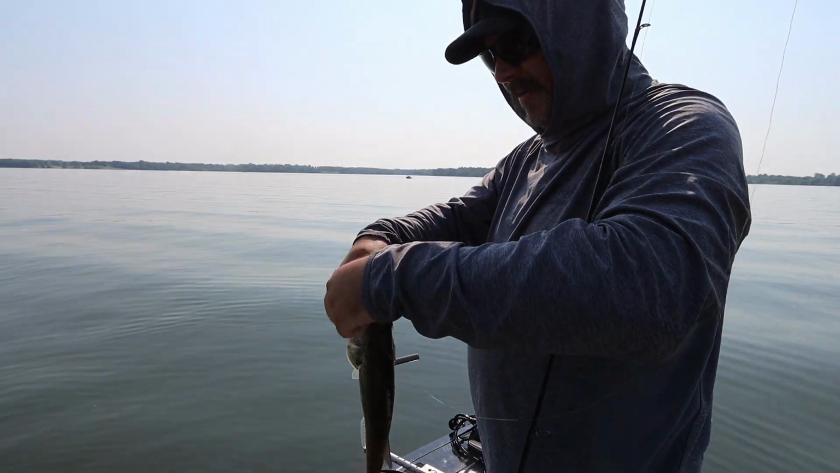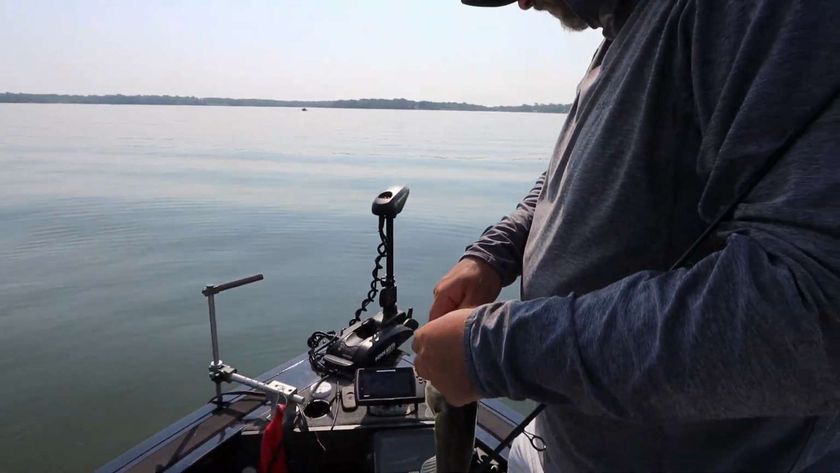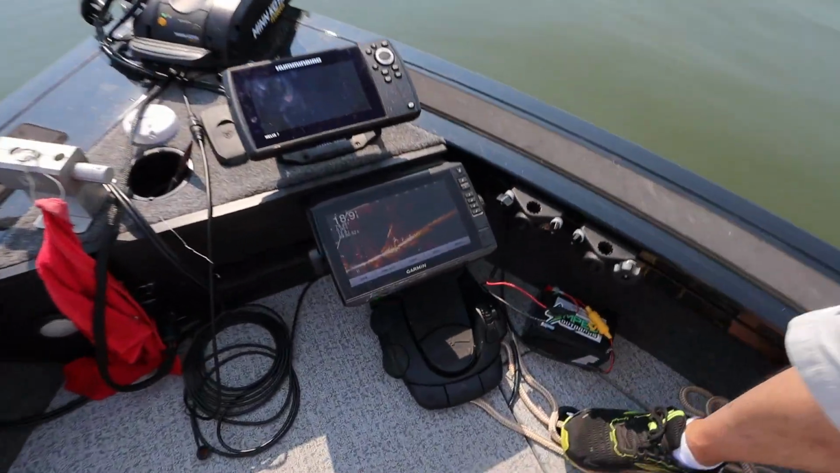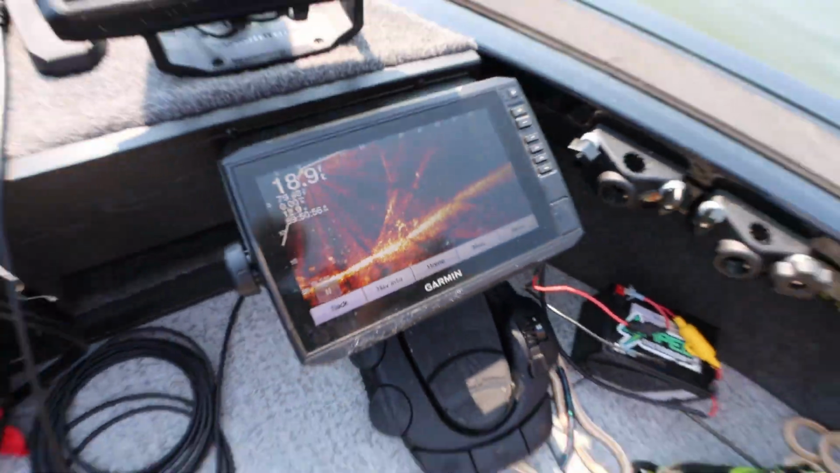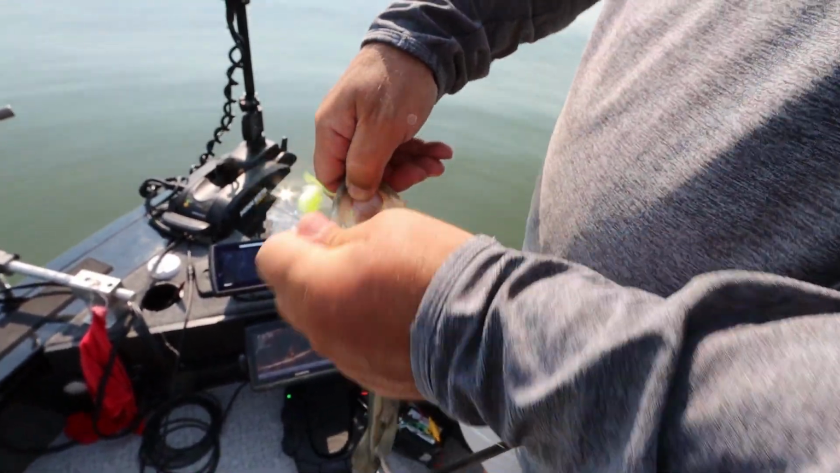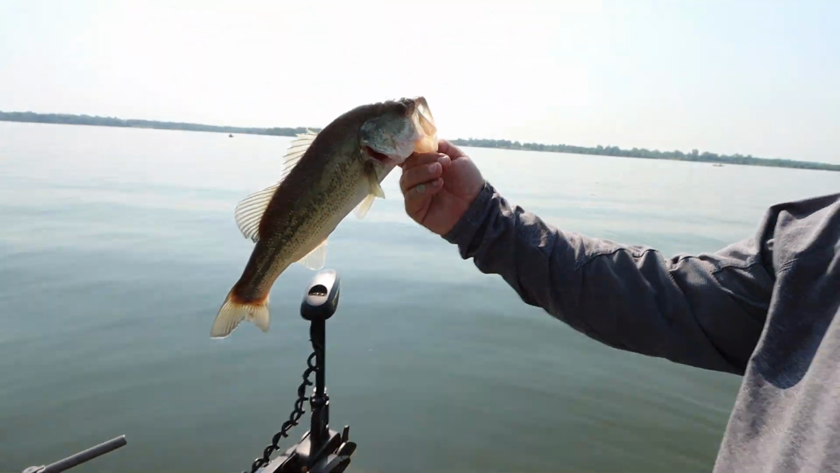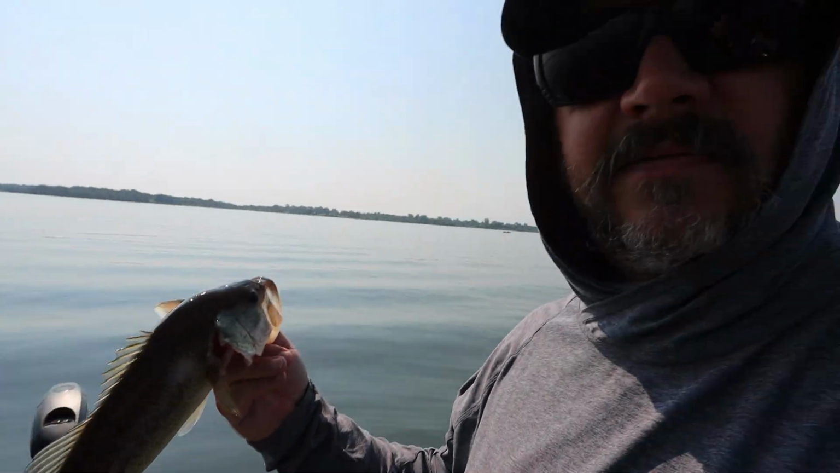He was down there in a pile of dinks of crappie. I don't know if you can get a shot of that screen real quick, but there's just a whole bunch of little crappie down there, and we're trying to find dinner crappie. This might be my second bass of the year.